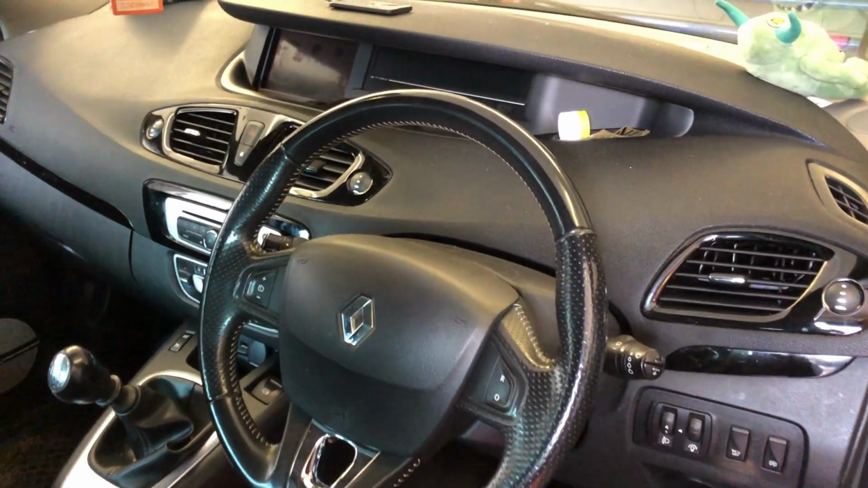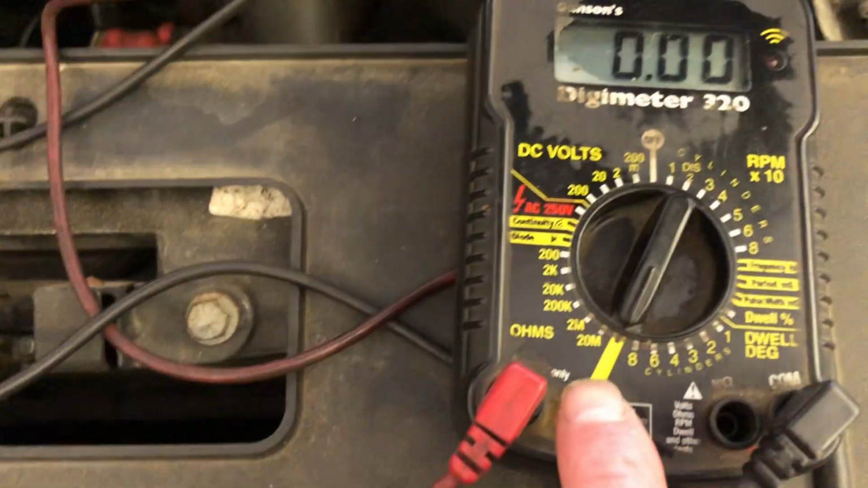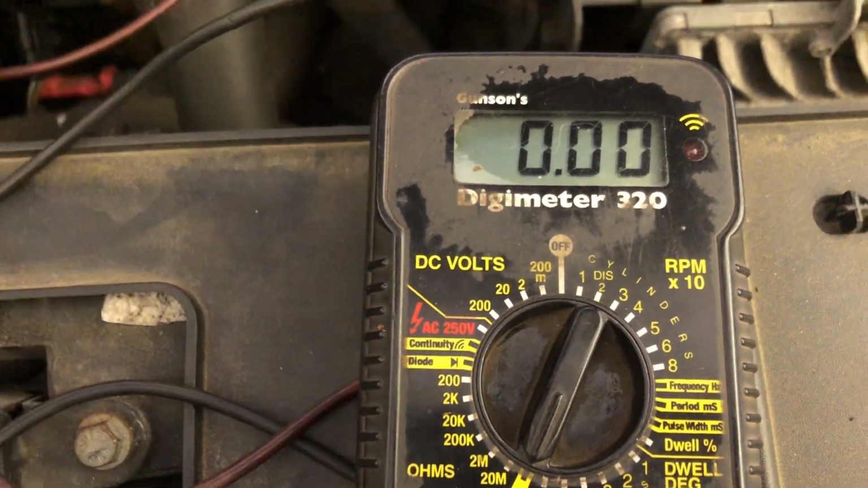Okay, it's been about 20-25 minutes. We can see everything is now off in the car. It is sleeping. And now we check the ammeter. On amps, 0. So we've got literally nothing being drawn out of that battery.